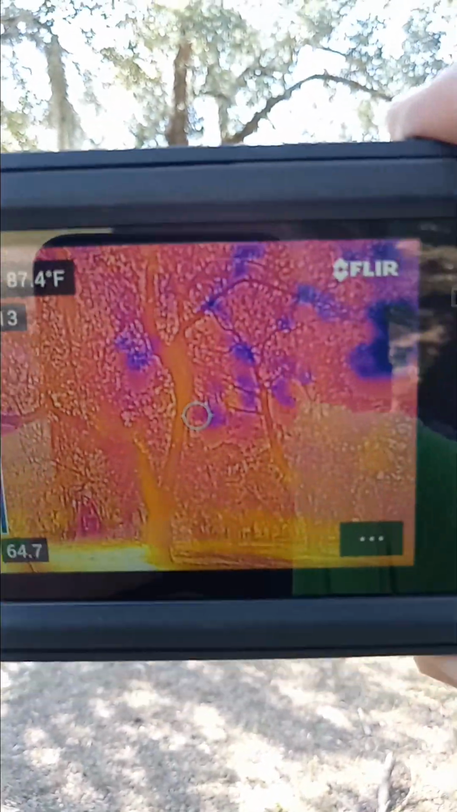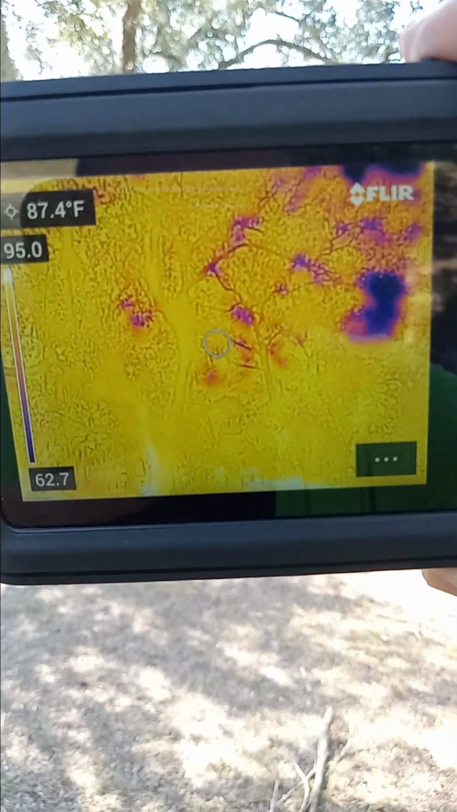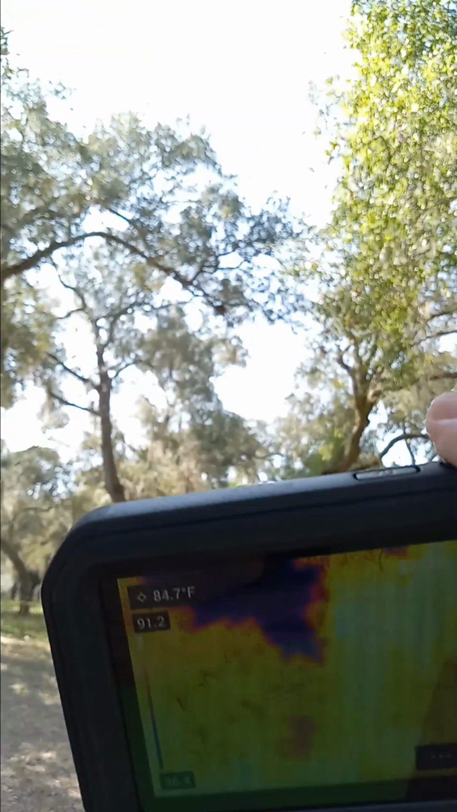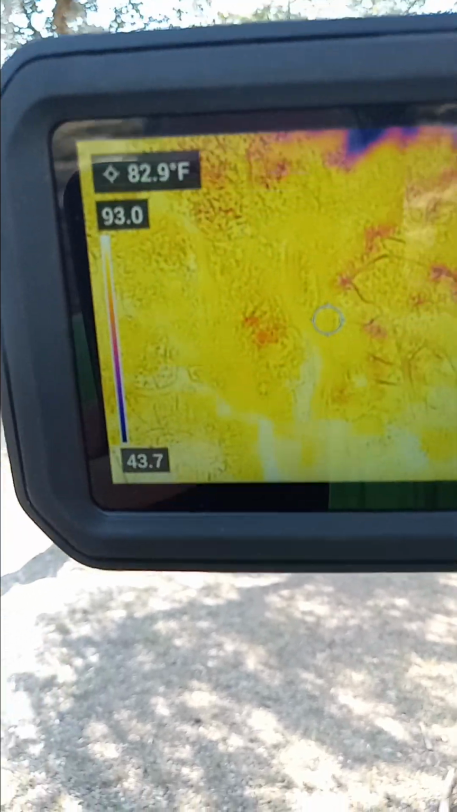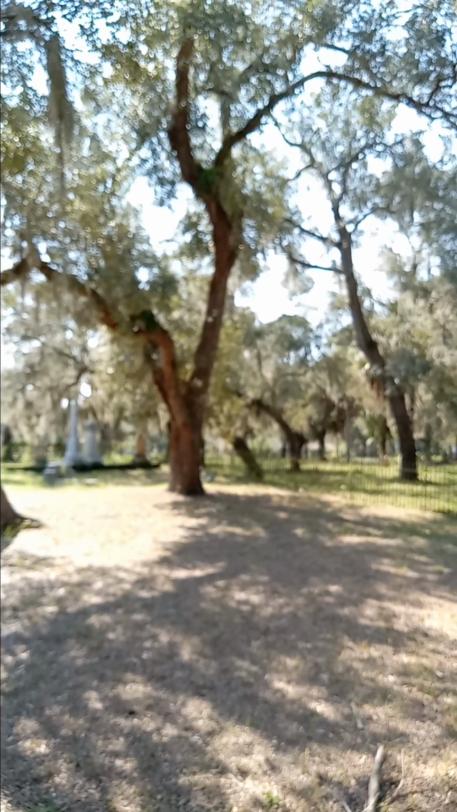Now, let's go back and take a look. I'm just going to stand still to see if anything moves. See that large cold area there? Let's move around. It's the sky. So when you're looking at the tree, those spots you see in between just might be the sky coming in as a cooler area.